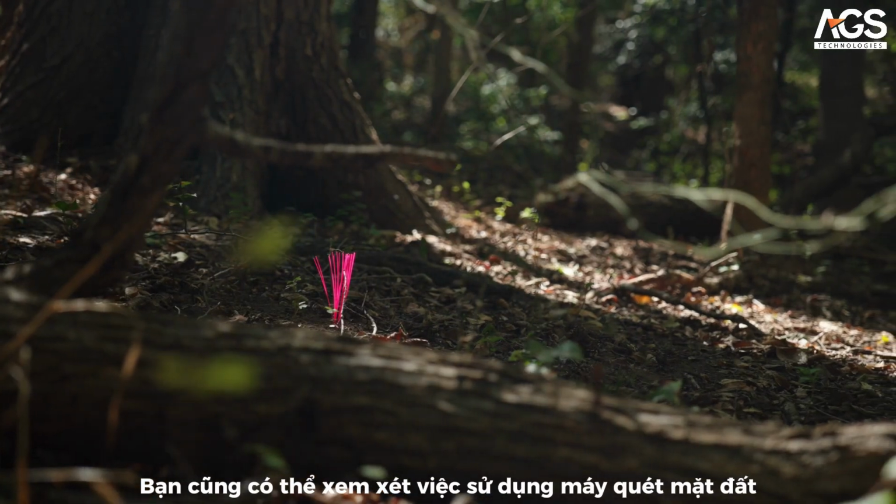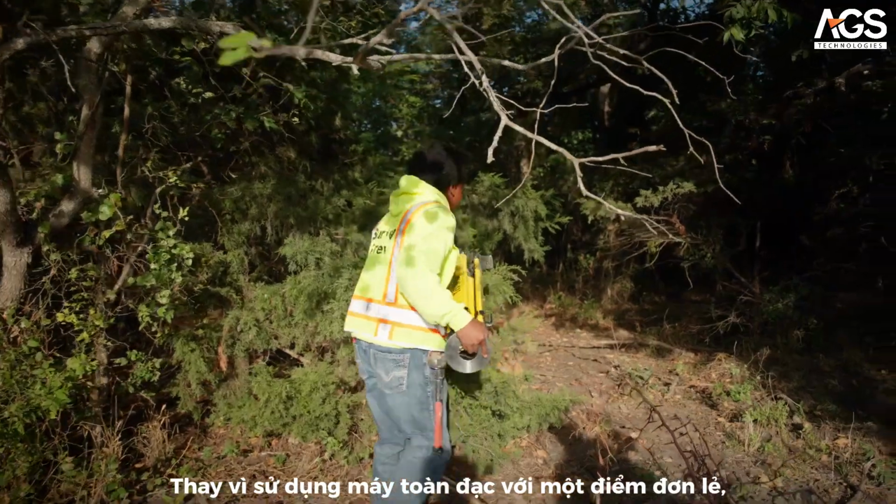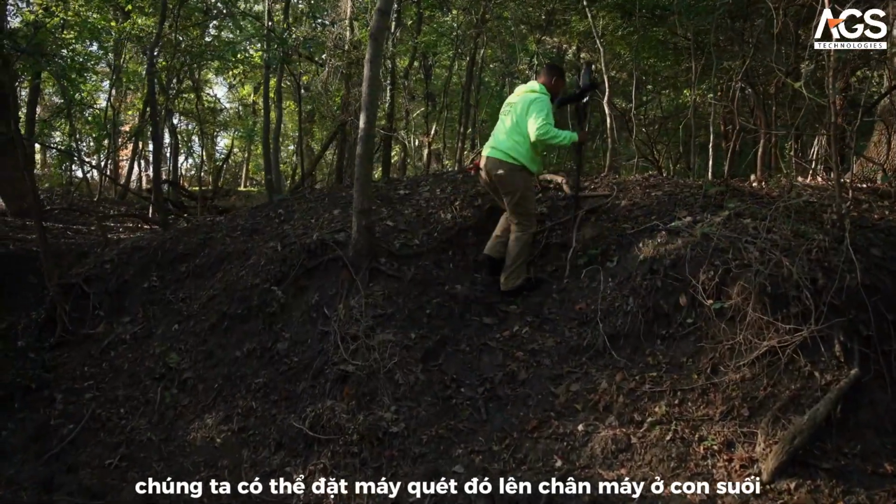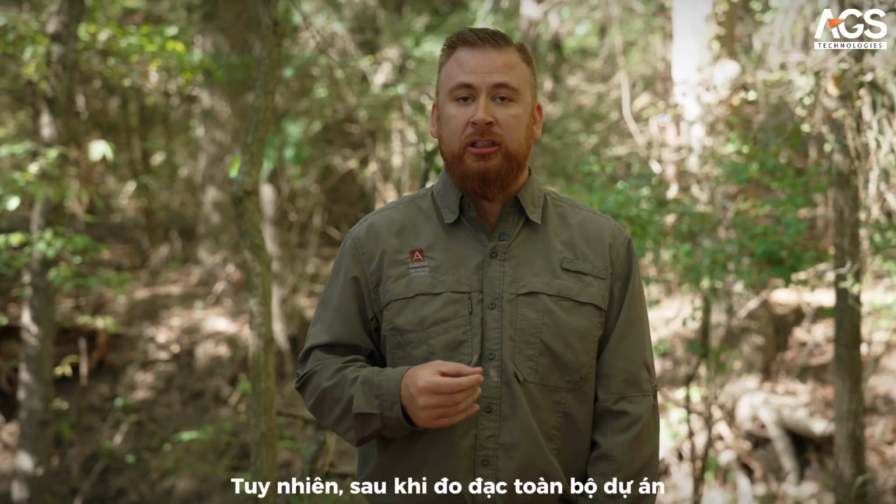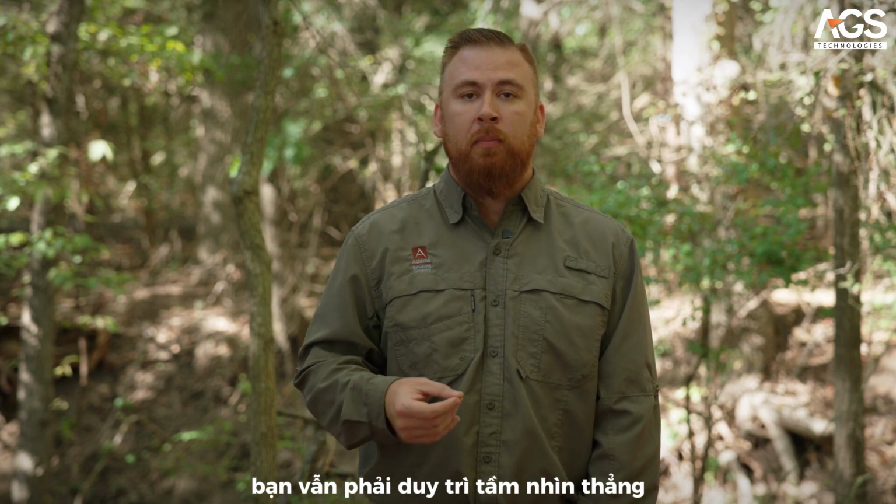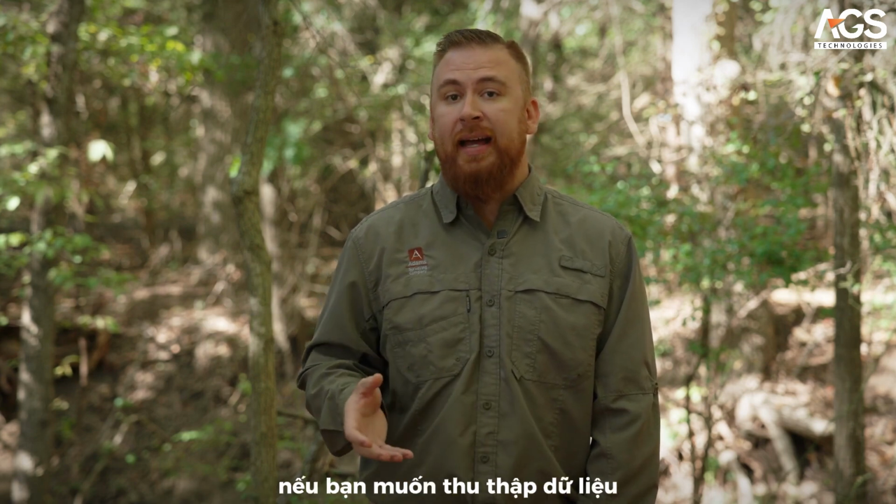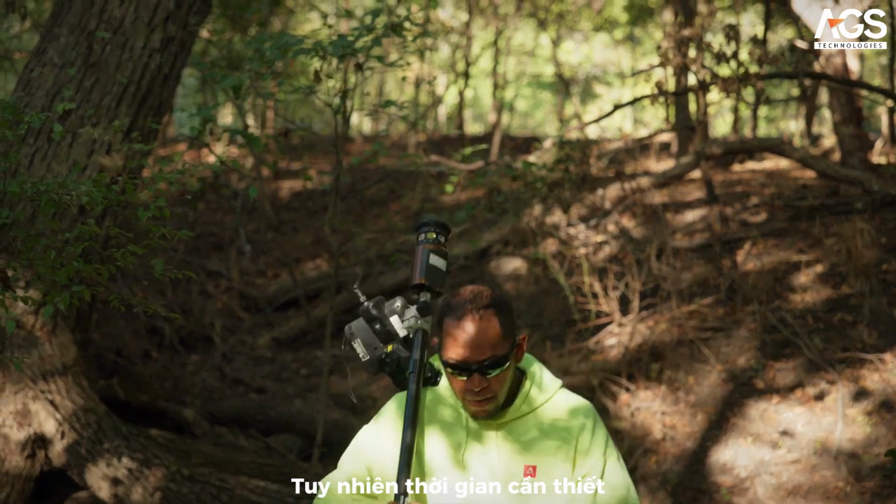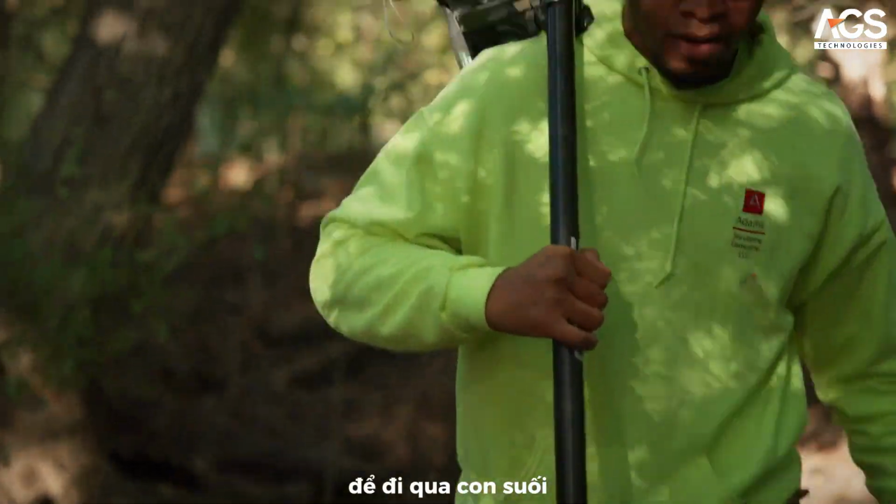Then you can also go into the idea of using a terrestrial scanner. Instead of using a total station shooting a single point, we can still put that scanner on a tripod in the creek and get a very nice dense 3D model. However, you're still going to have to traverse through the entire project, maintaining line of sight of something that you want to collect data on. This can still be, yes, more data. However, the time it takes to traverse through a creek will still start to compound the longer you have to go about doing it.